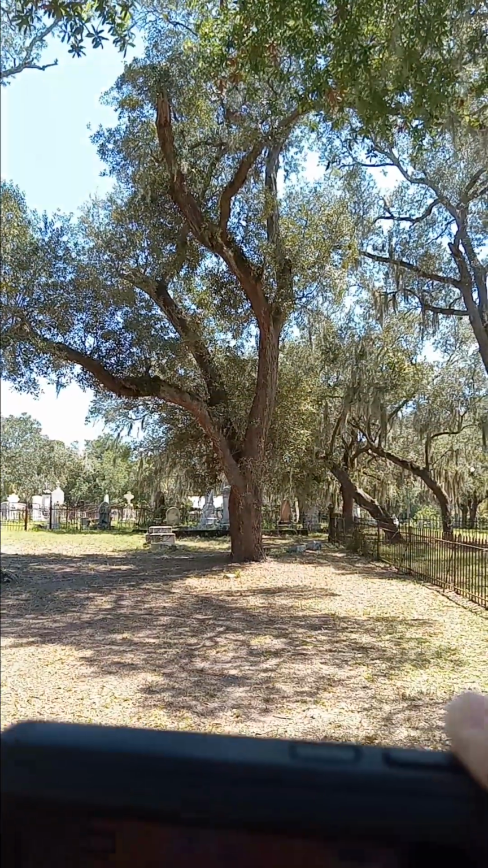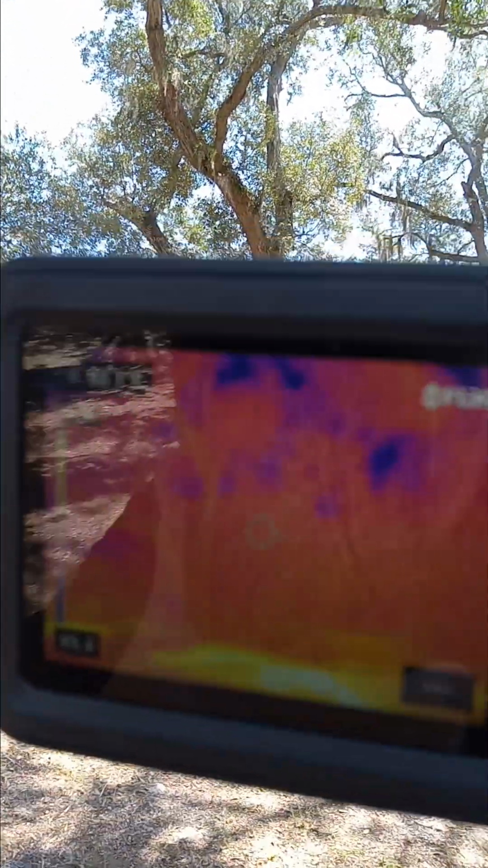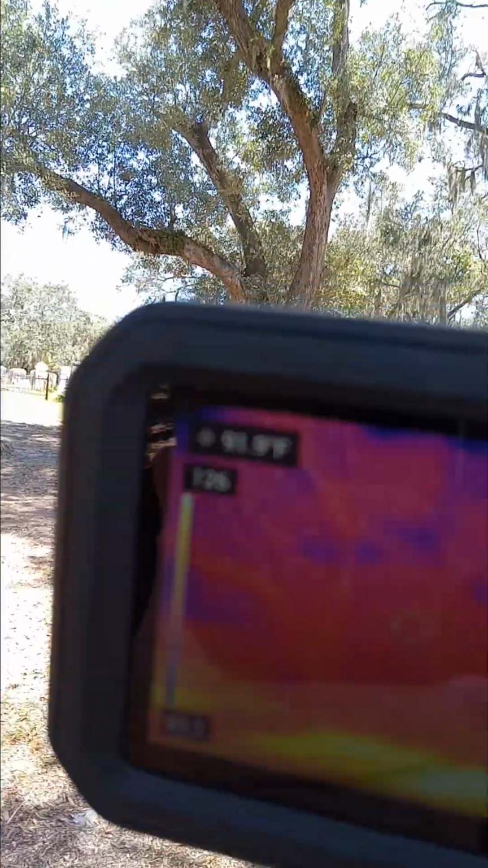The closer we get, we'll be able to pinpoint. See if you can see it. Now it's like 3 or 4. See, it's that bottom part of the tree. It could just be wet leaves, leaves that have moisture.